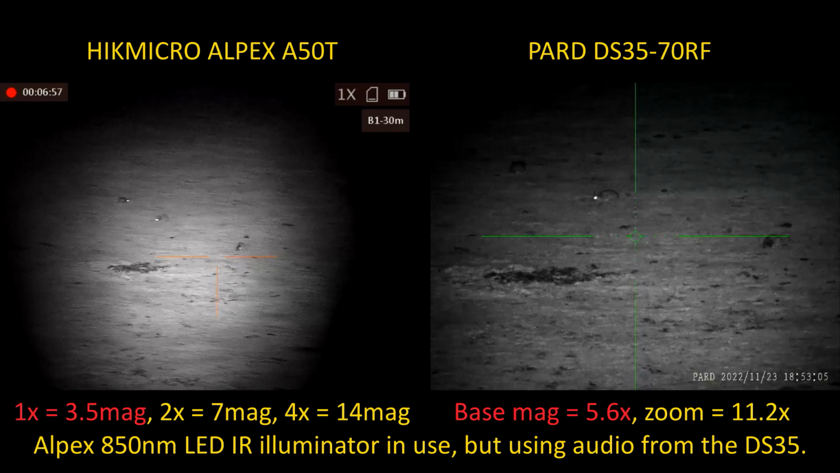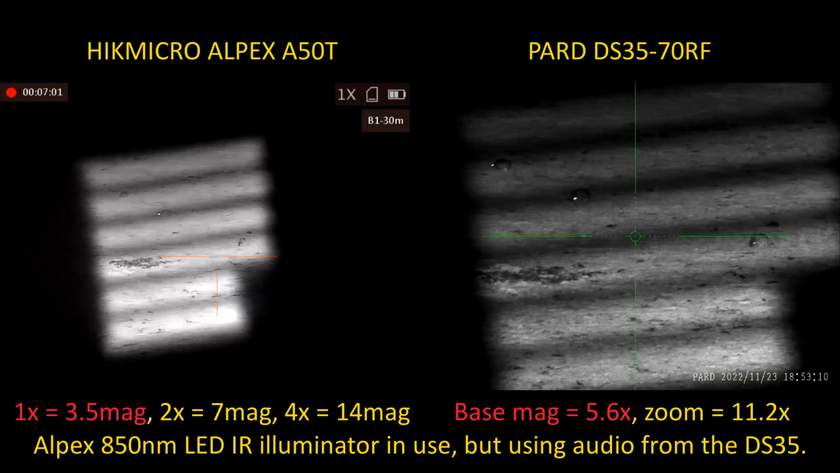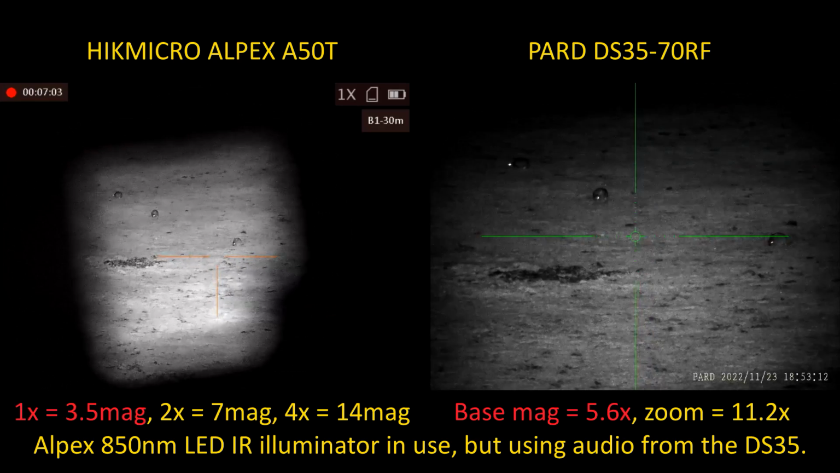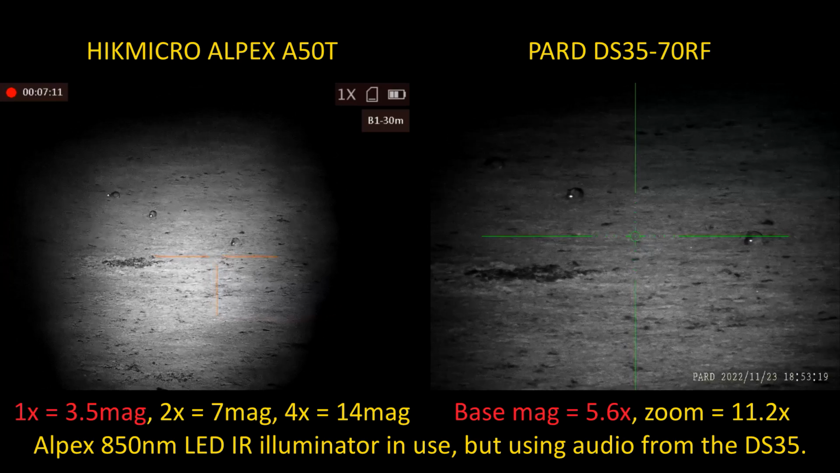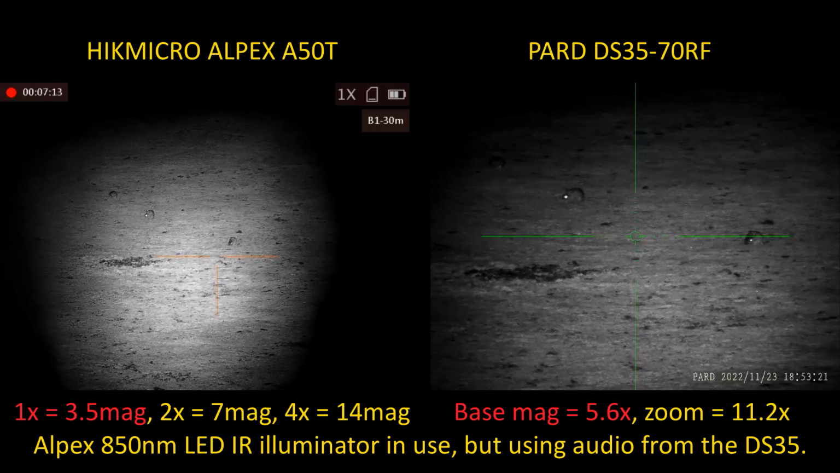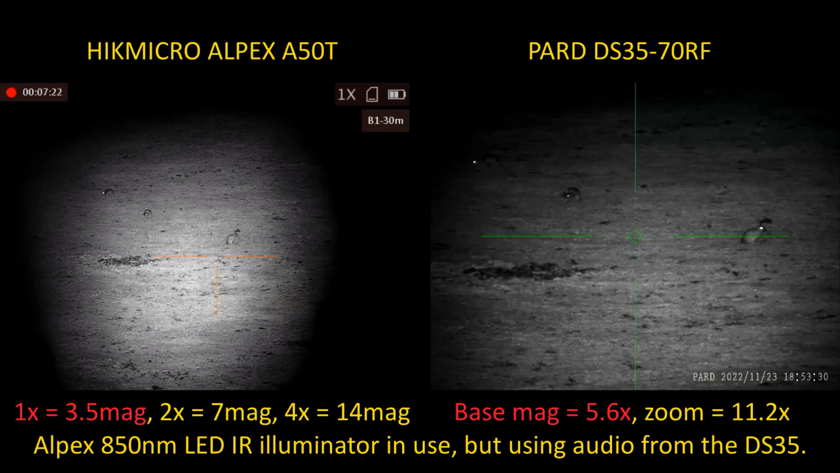Would it help if I turn up the Alpex? Is that helping at all? No, it's that. Come back up. That's fine. Right. With the Alpex, just defocus so that you kind of see the bars. Yeah. You're not quite filling the field of view with illumination. You've got dark patches on the boot. But with the Pard, you are filling the field of view because the field of view is much smaller.